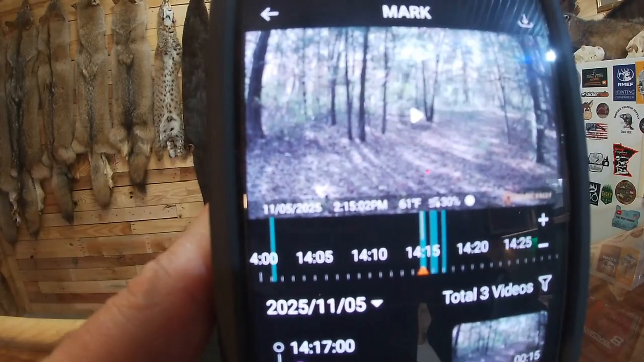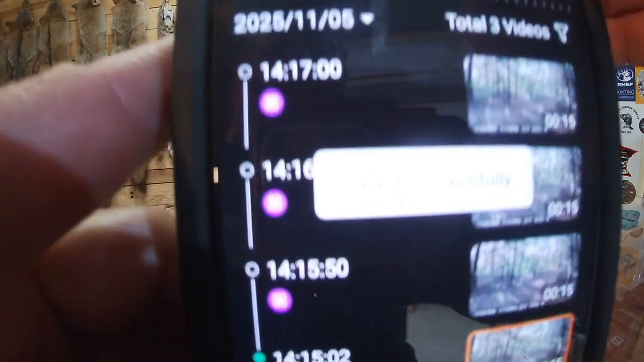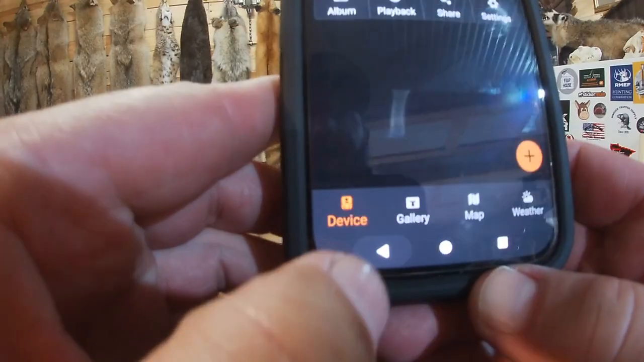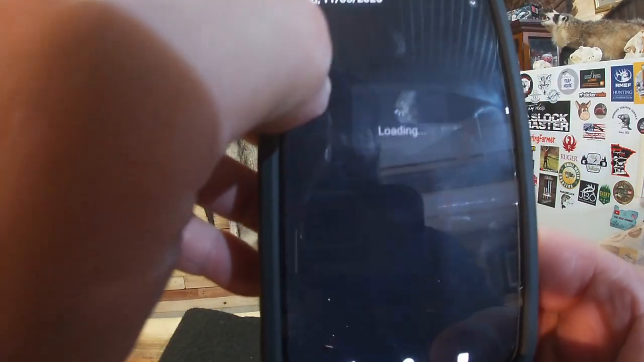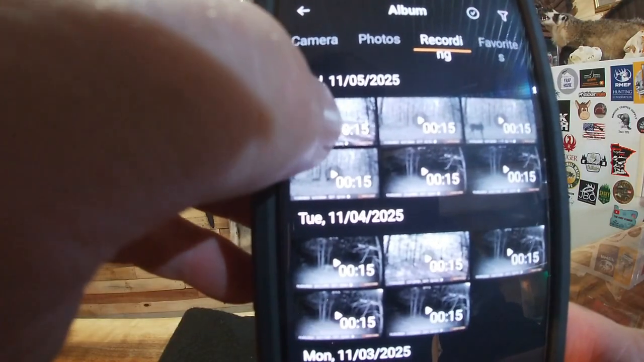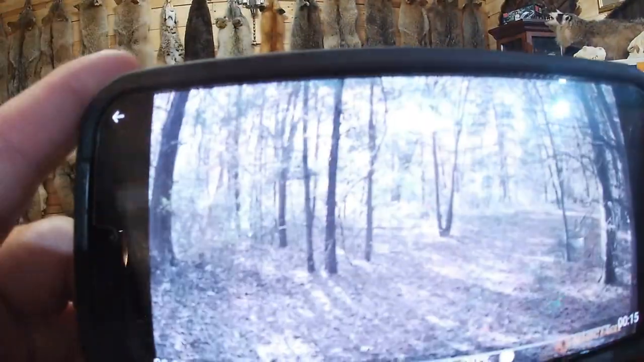And then when you want it into your recordings, so you can see it full screen, hit this up here at the top. And then it'll say save successfully. So then what you need to do, go back from this and hit your album again, and then go to your recordings here, okay? And then right here is where it'll show that. You can turn it like this, and then you can play that.